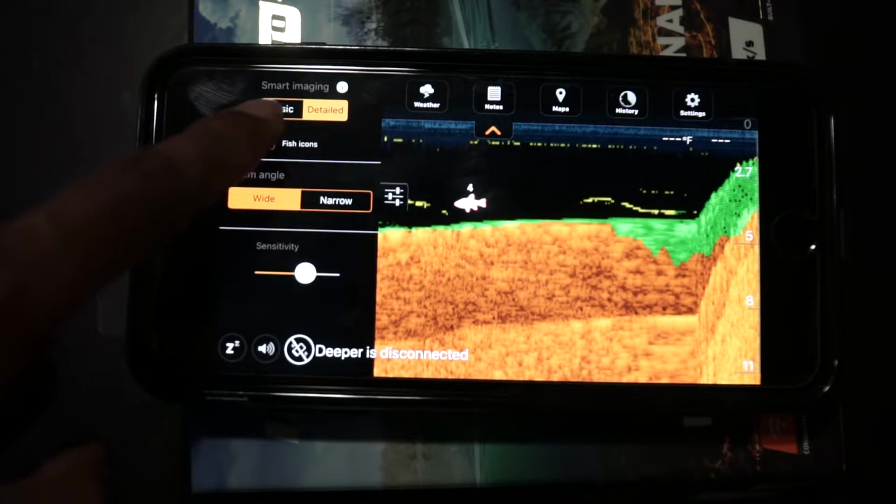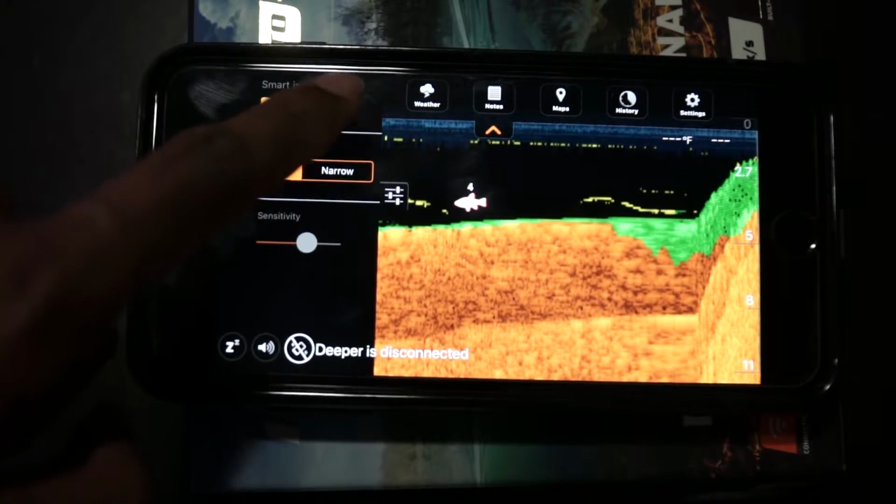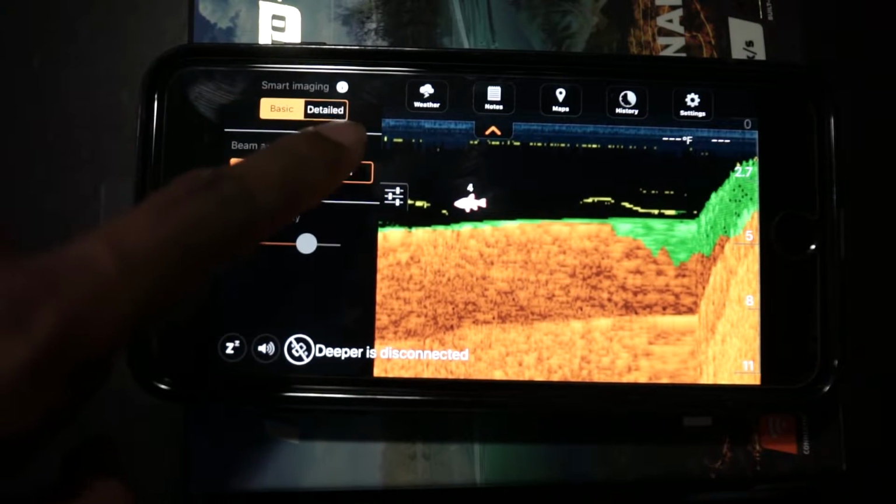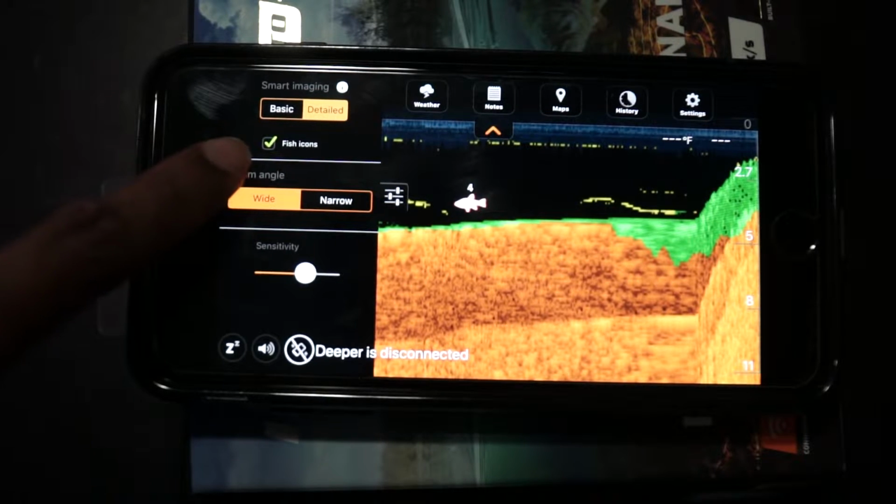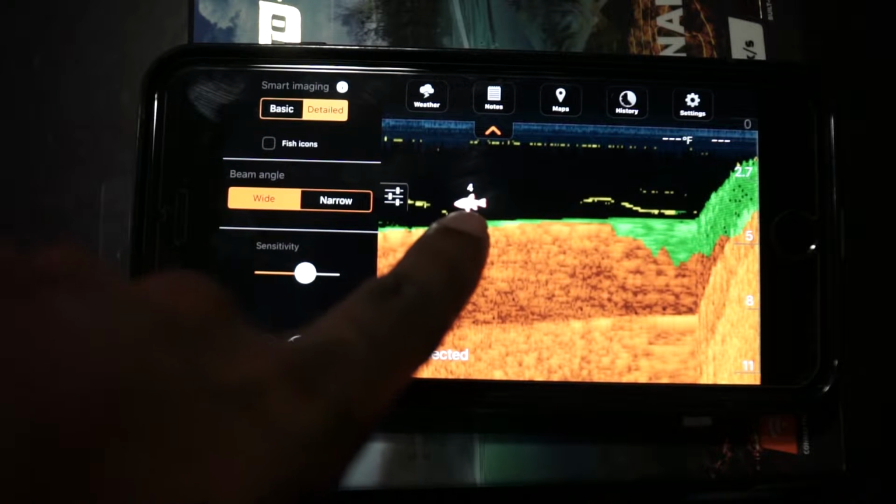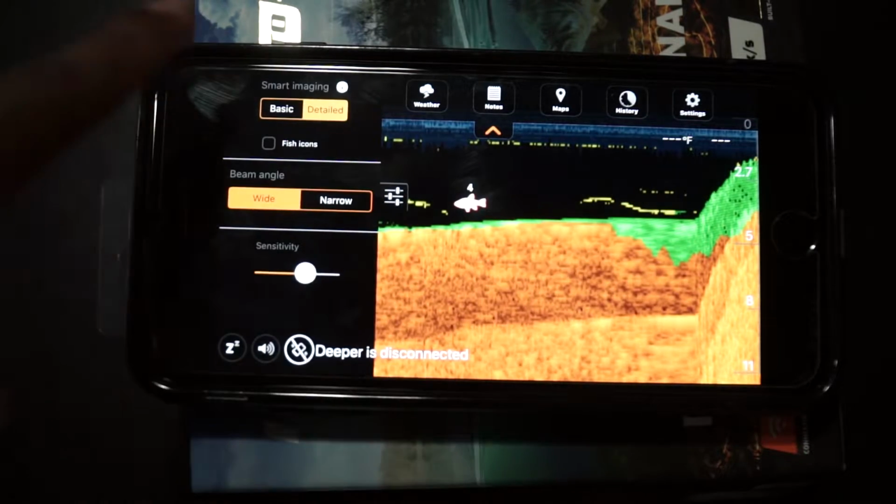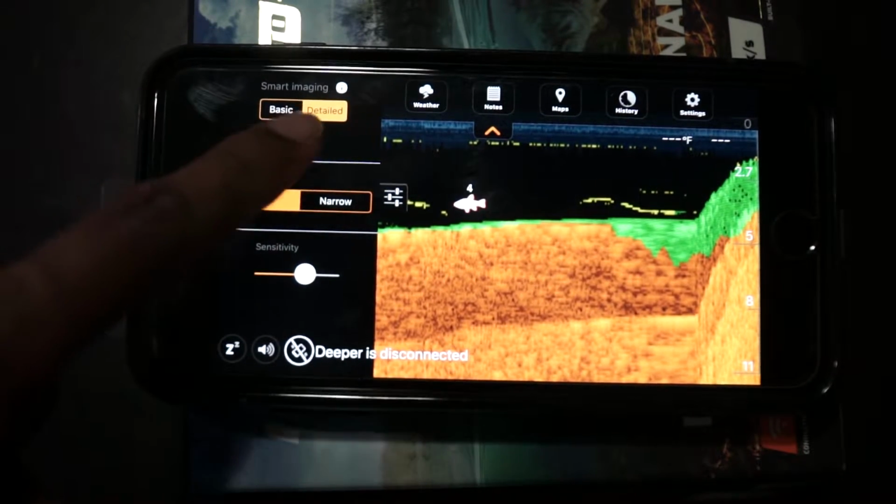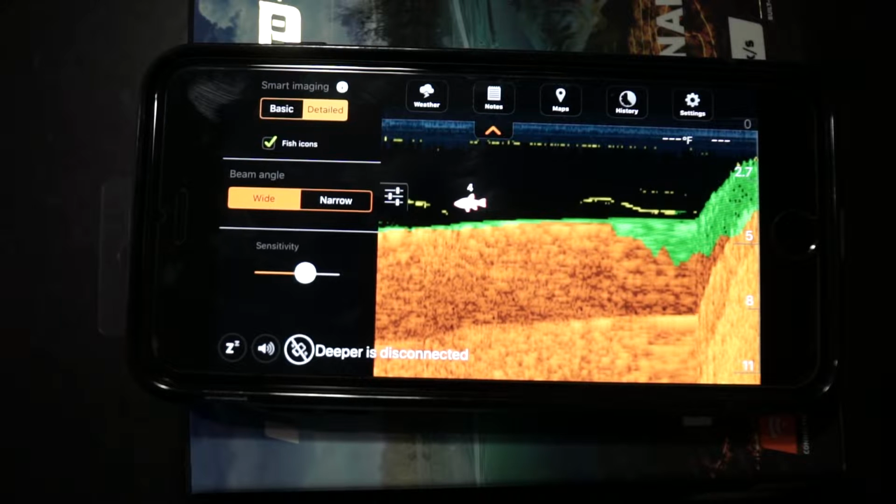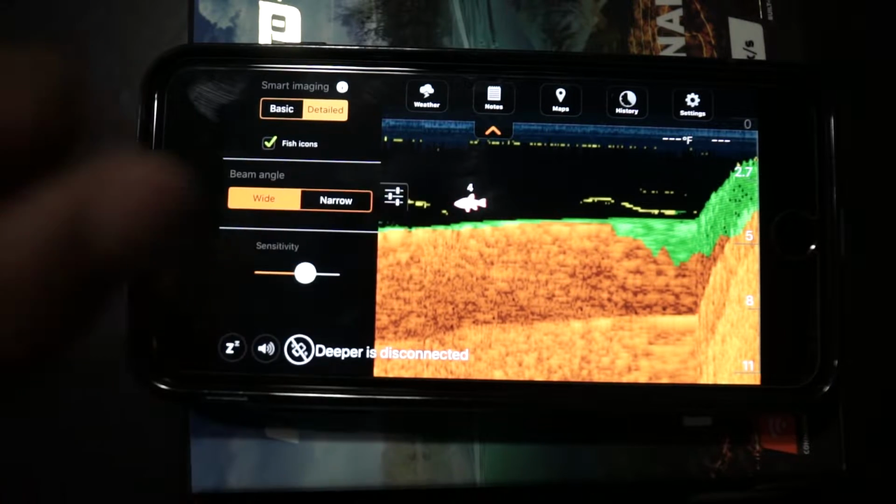Smart imaging, you have an option between basic and detailed. When you put it on basic, it doesn't have the fish icons. So if you go on detailed, it has the fish icon option. When you uncheck this option, you're not going to see the fish icon that it's showing you right here. You're just going to see these green lines right here. But I like to have the fish icon on. That makes it much easier to identify where the fish are sitting, and it also shows you the depth that the fish is sitting in.